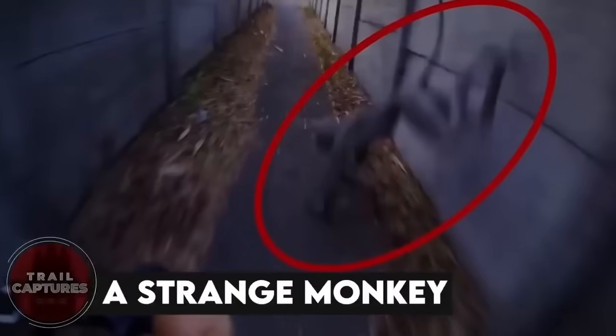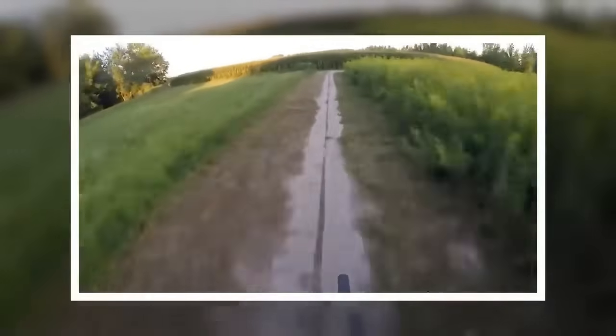A strange monkey. Riding through the peaceful forest, a lone biker suddenly comes across a strange and mysterious creature. As the cyclist gets closer to a narrow trail surrounded by tall walls, a weird and otherworldly being jumps down from the wall and almost crashes into the biker.